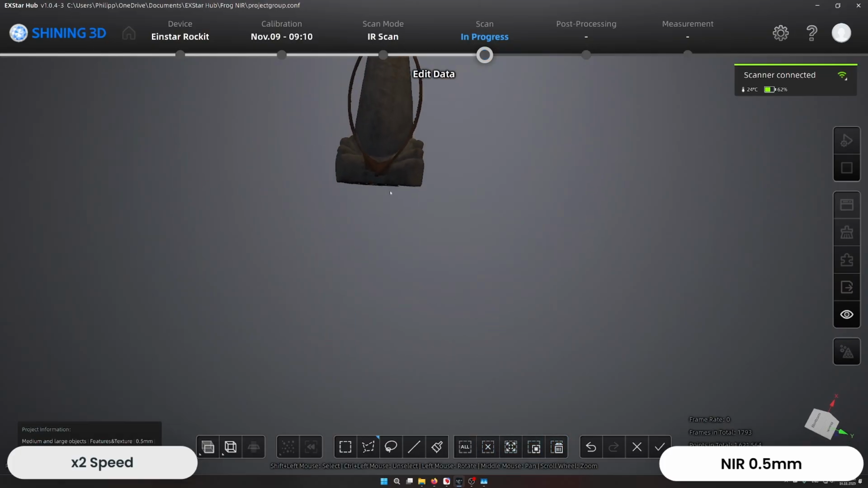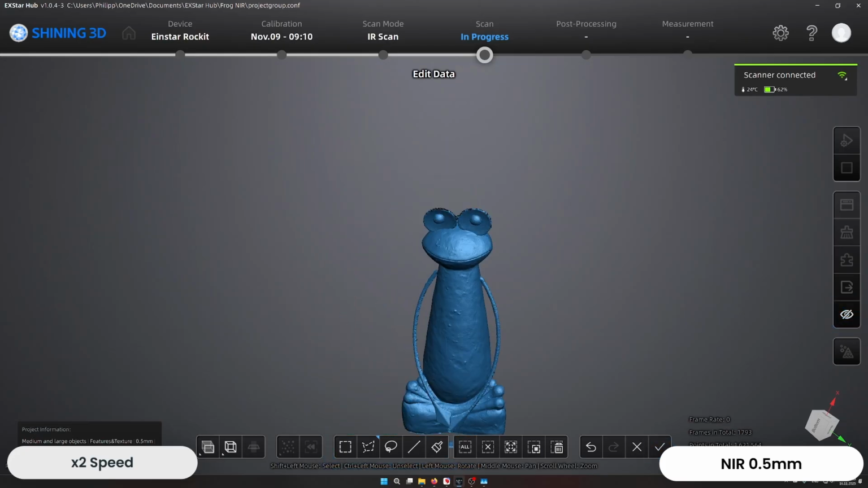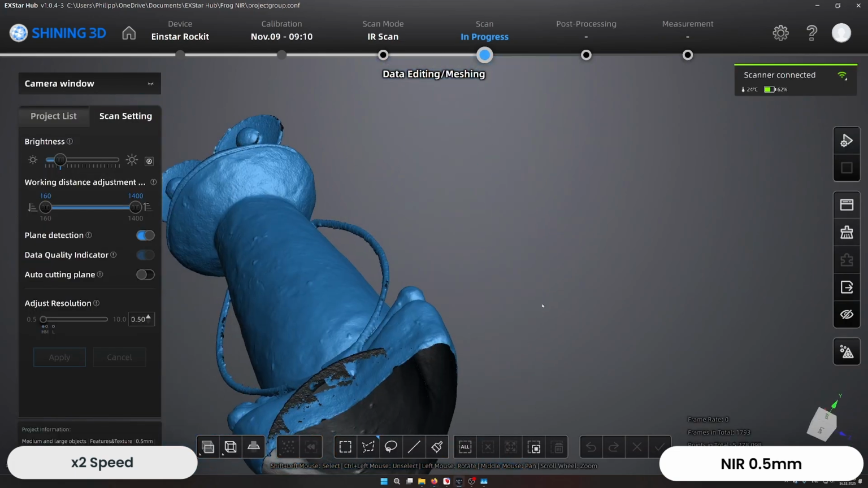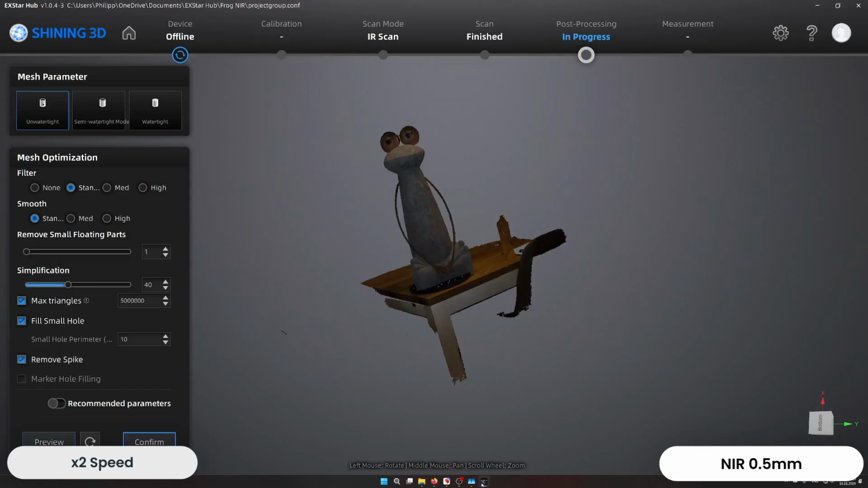Okay, here I'm removing the parts of the scan that I don't need. At this point I'm just finishing the removal process. Here you can see the point cloud preview. That's not yet the mesh. I'm creating the mesh in the next step. I just use the default meshing settings. Most often I'm quite fine with them.